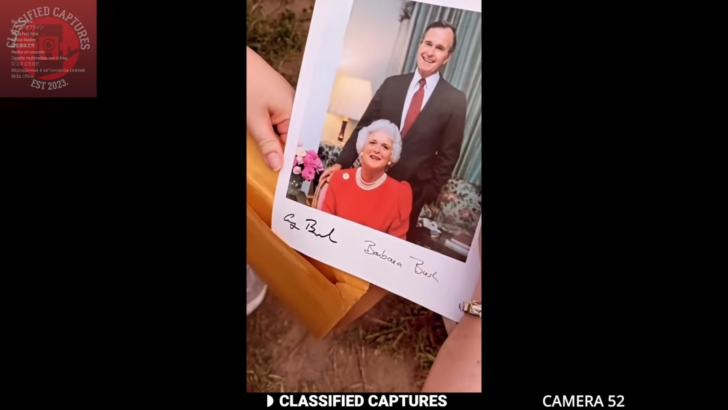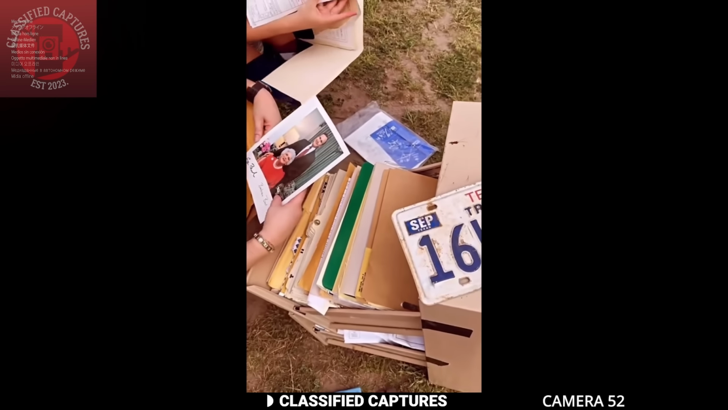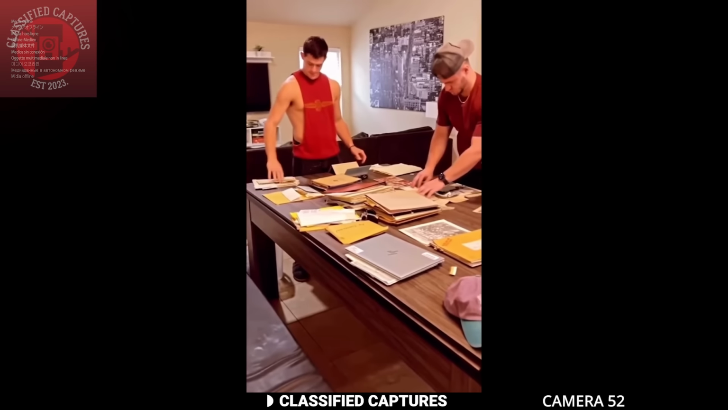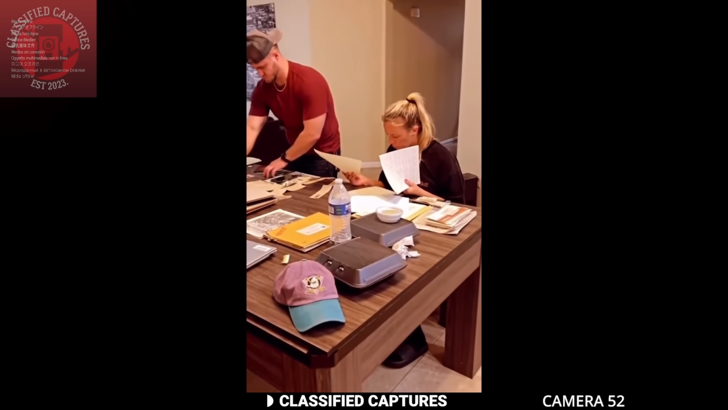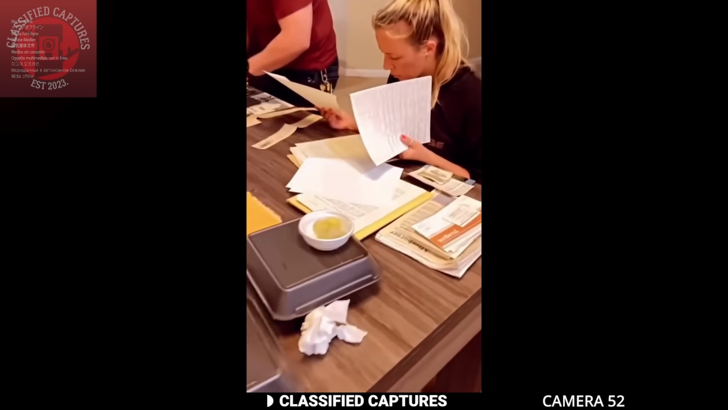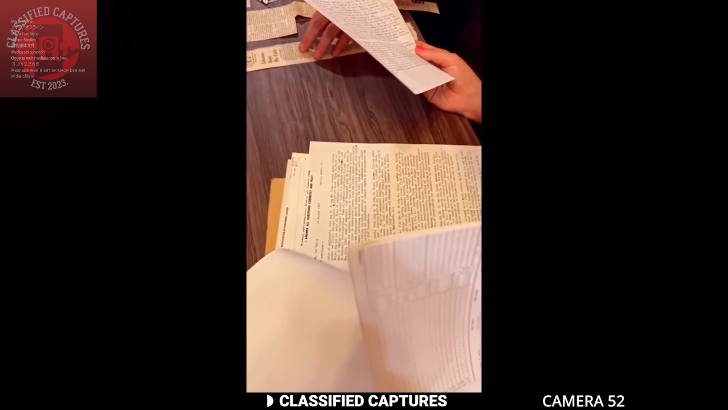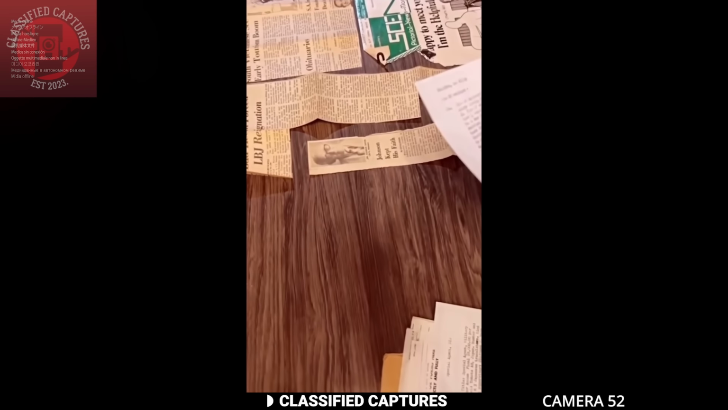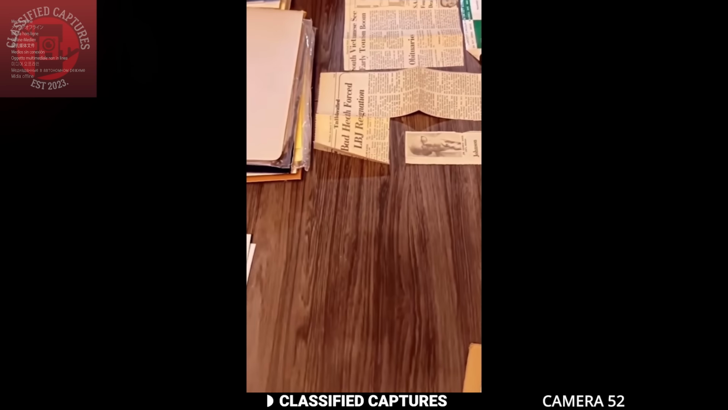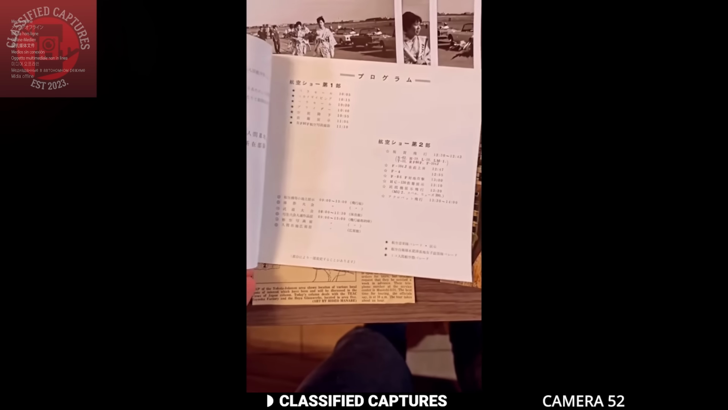They began reading through the files, and the man decided to share some of what he found on social media. This has worried a lot of people about his safety, and rightfully so. He even mentioned that some of the documents contained things he couldn't share publicly, which means he's dealing with extremely sensitive information. As if things couldn't get stranger, he also discovered that the property once belonged to a Secret Service agent who worked for President Lyndon B. Johnson.